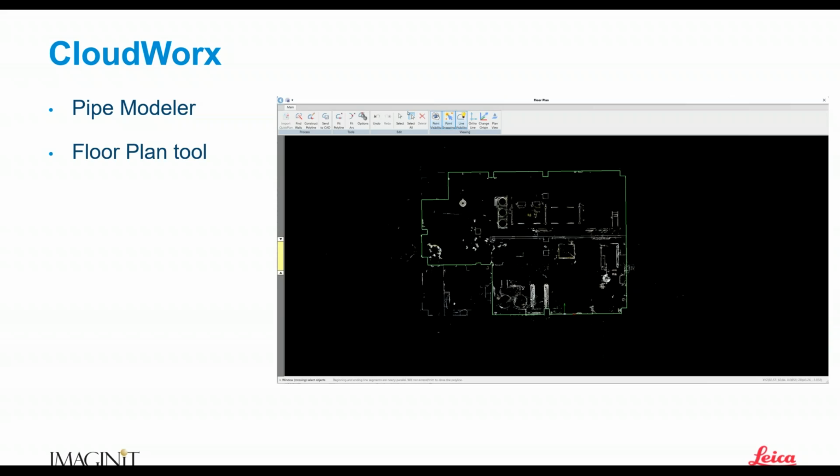All right, so now we look at the floor plan tool. A floor plan tool is something that people have been asking for for so long, and I'm pretty pleased with what Leica's done here. You can see that that's kind of its own window, just like the pipe modeler is.